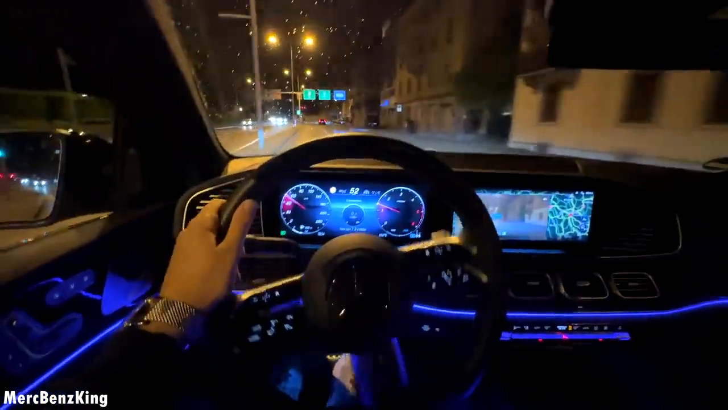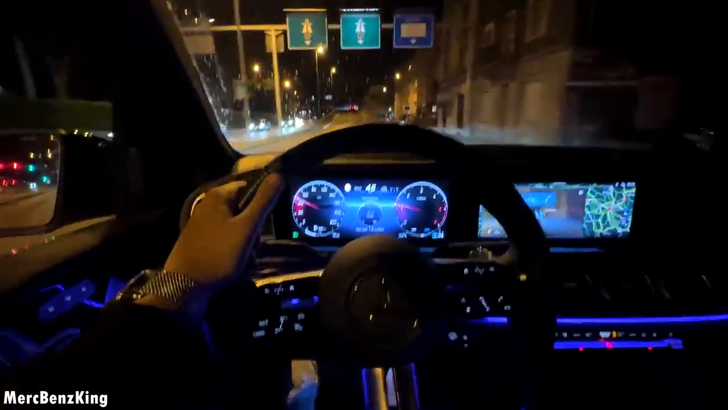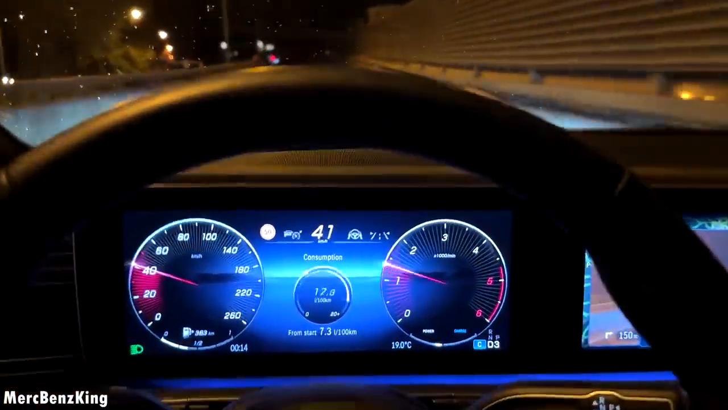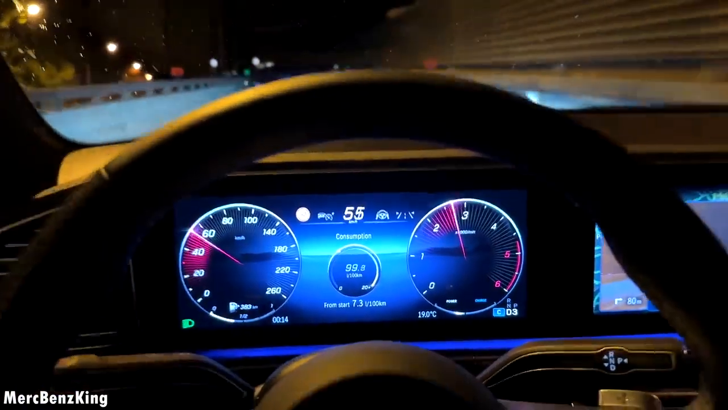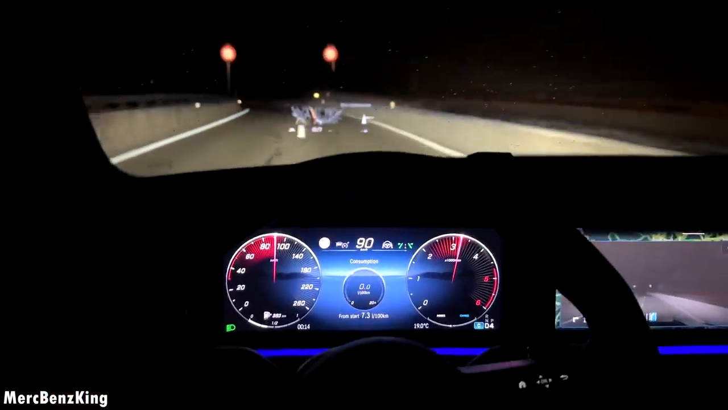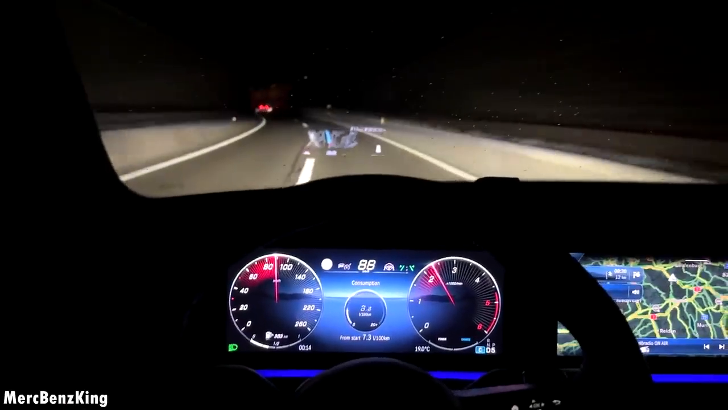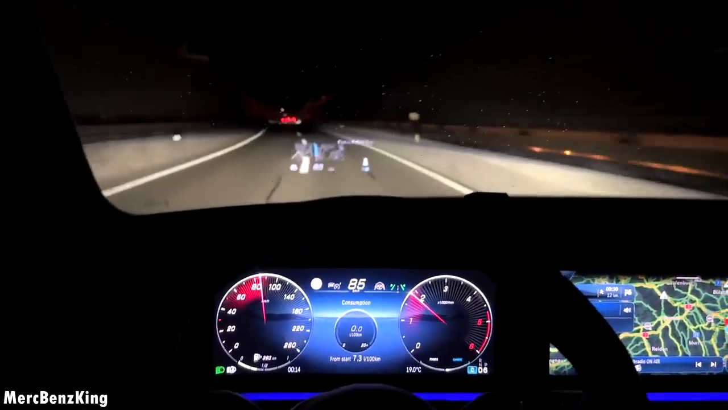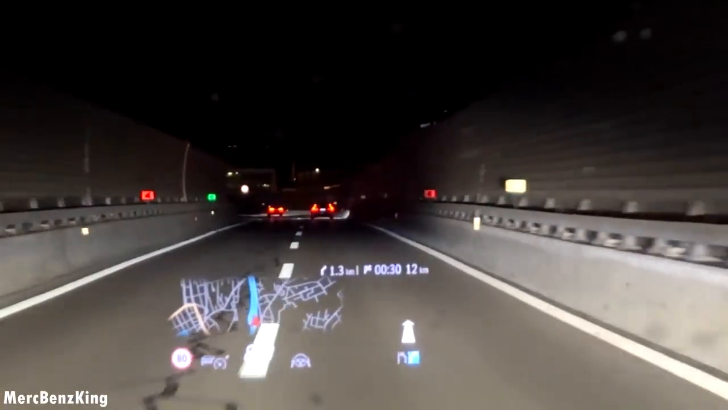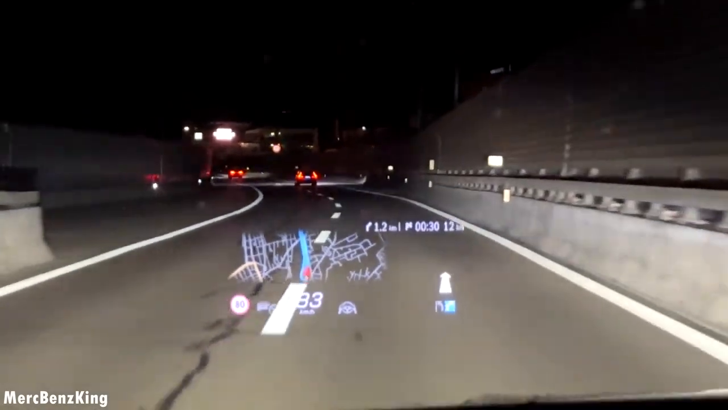So let's enter the Autobahn and I will show you acceleration to 80 kilometers an hour. It is uphill, but you feel so powerful with this vehicle. Let me activate the high beam, and there you see it lightens everything up just around the vehicles in front of us.